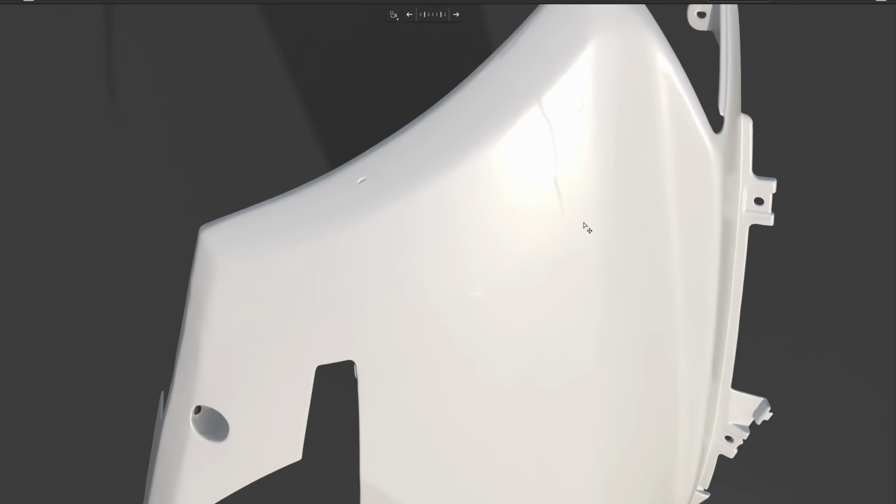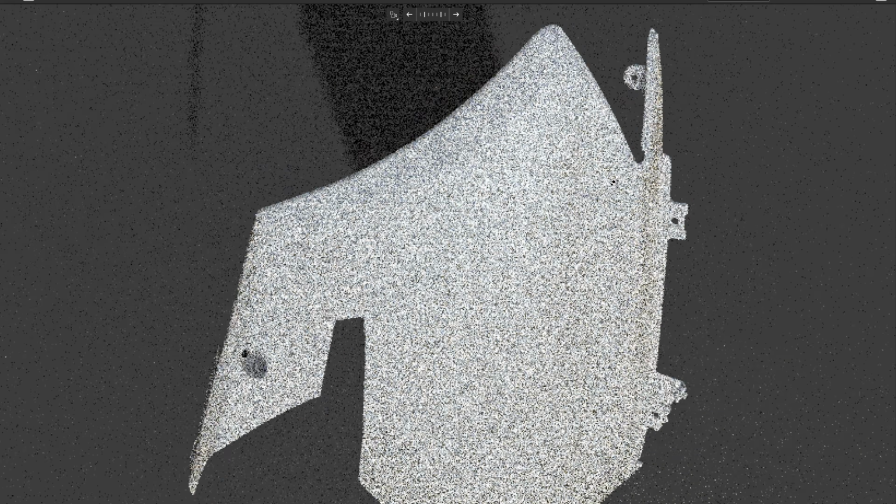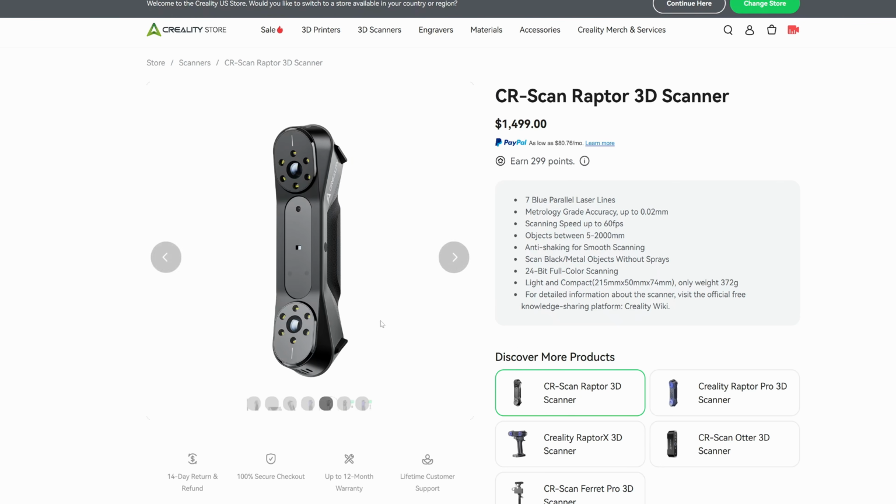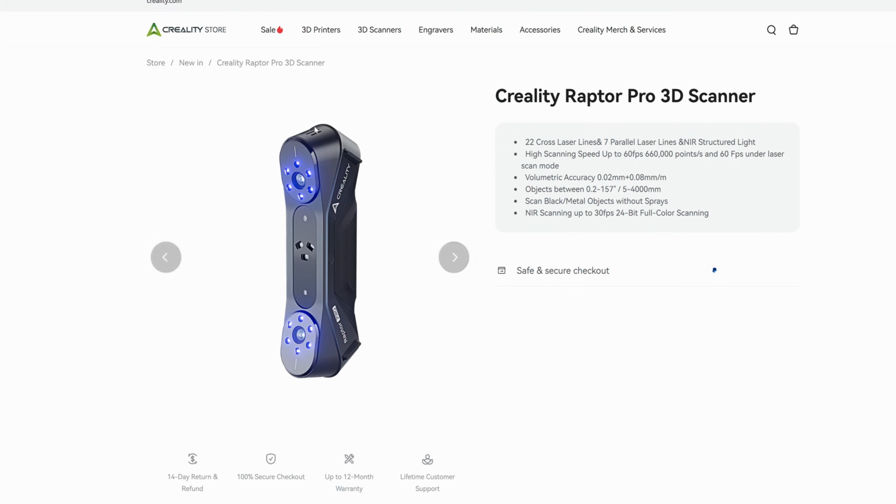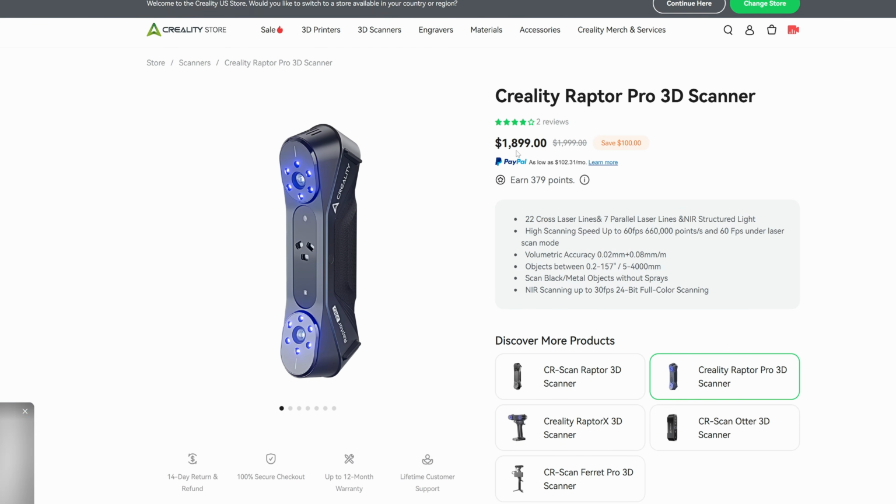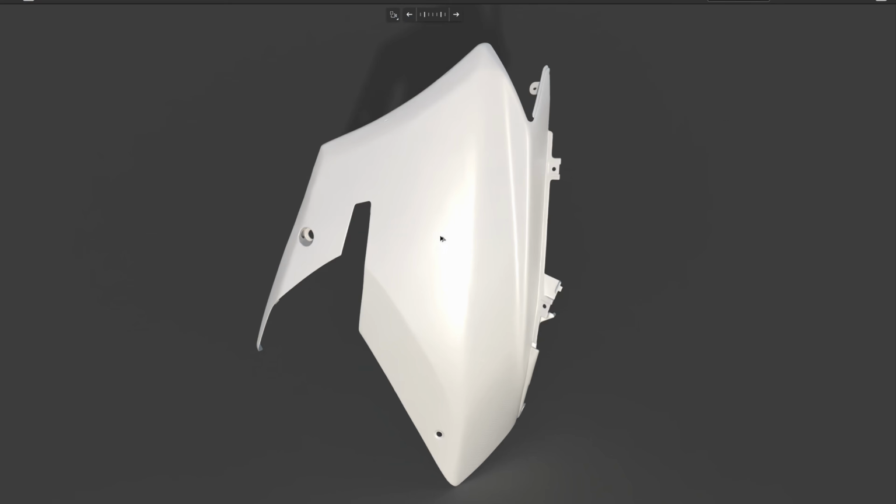I think if he used the Raptor Pro, which has a larger FOV, he can scan both outside and inside using the global marker, and he wouldn't need to merge the scans together, and there wouldn't be any seam line. I think he put the limit to this Creality Scan Raptors. The price of the Raptor Pro is just a little bit more expensive, right? About $400 US more expensive. If you use this Raptor Pro to scan this fairing, you wouldn't have this seam line at all.